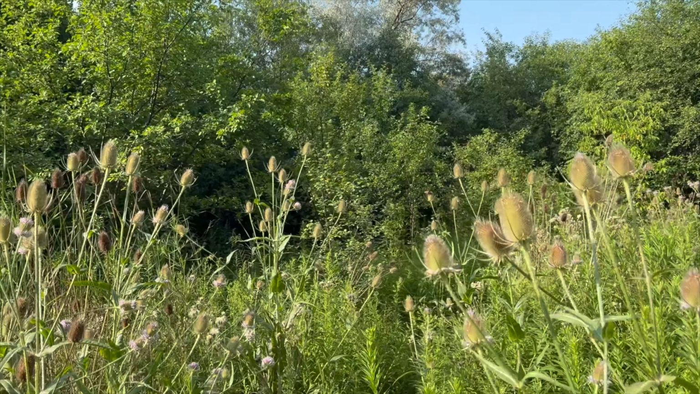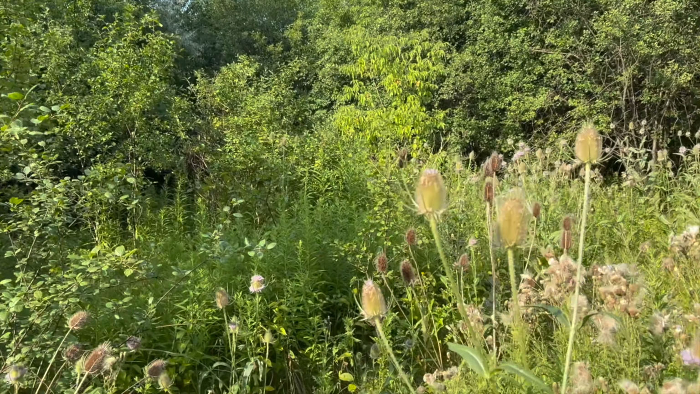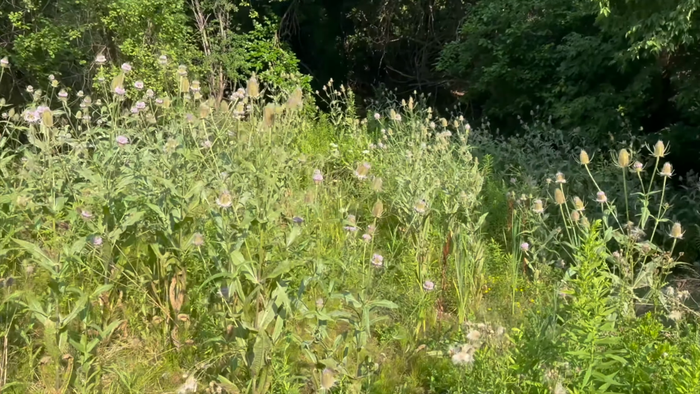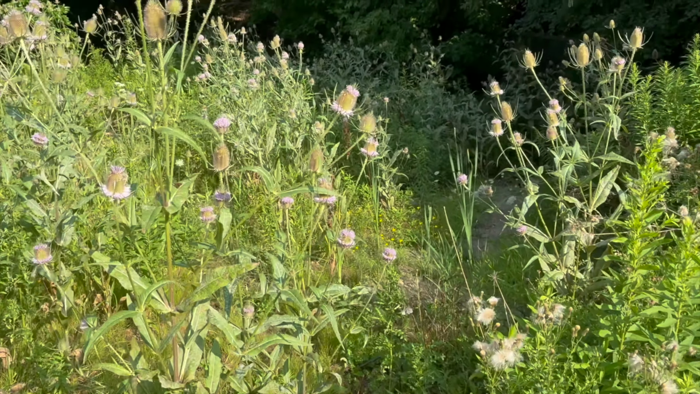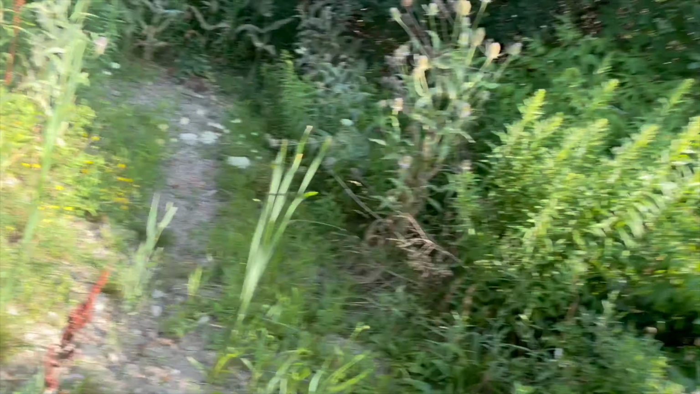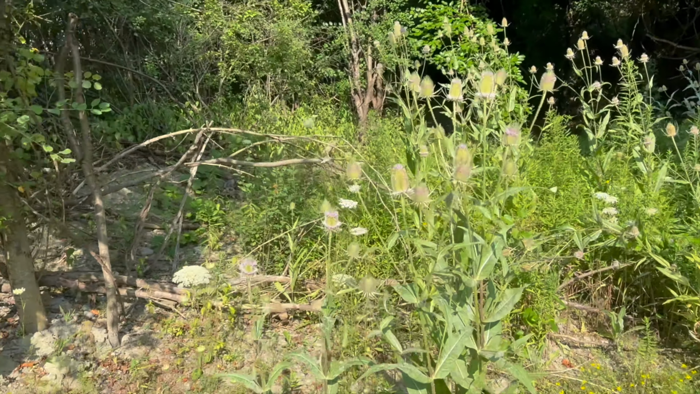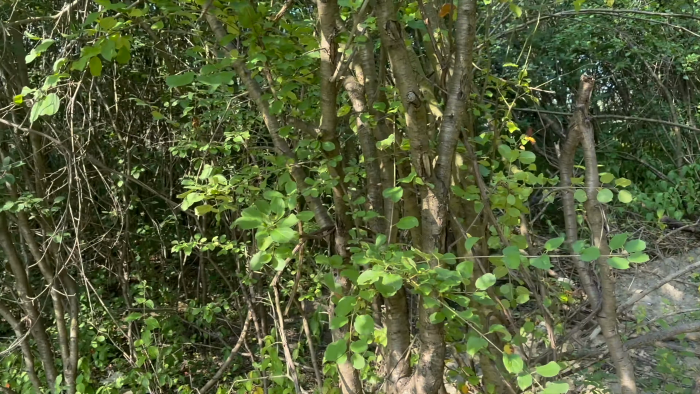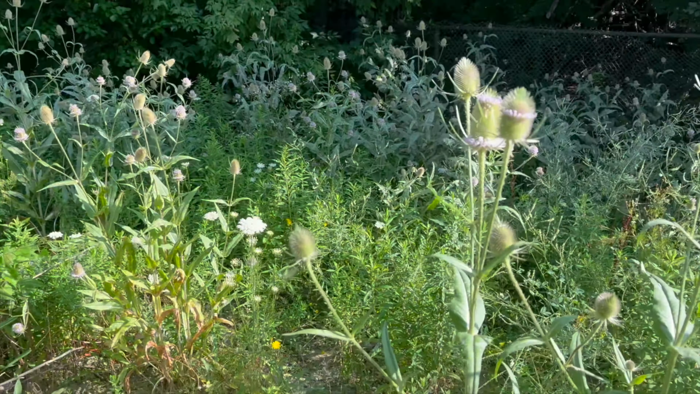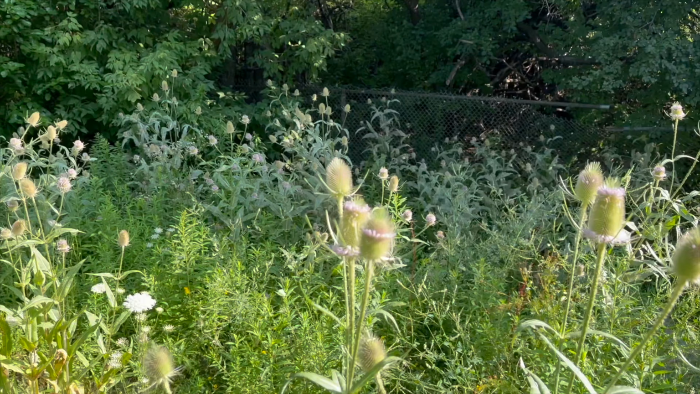So the first thing I have to do is wander through all of this. Now we have a couple of bucks down here at the moment, so coming through. Making sure I'm not going to surprise anybody because I've done that before and it's not pleasant. Okay, so the first place we're going to do is set up on this tree here, and what that's looking at is basically this little bit of dirt and this fence over here.